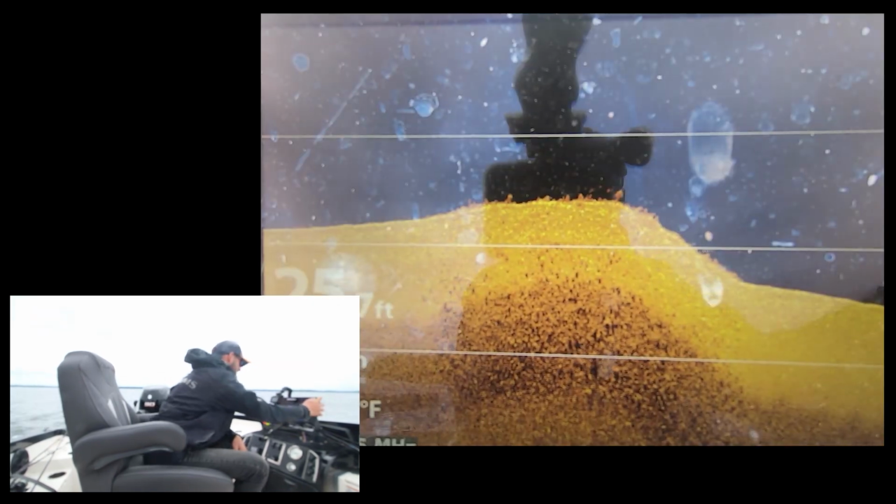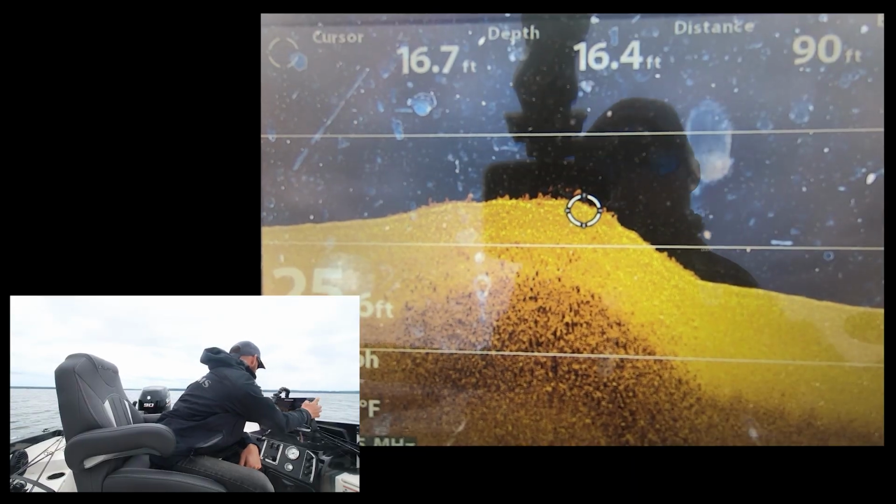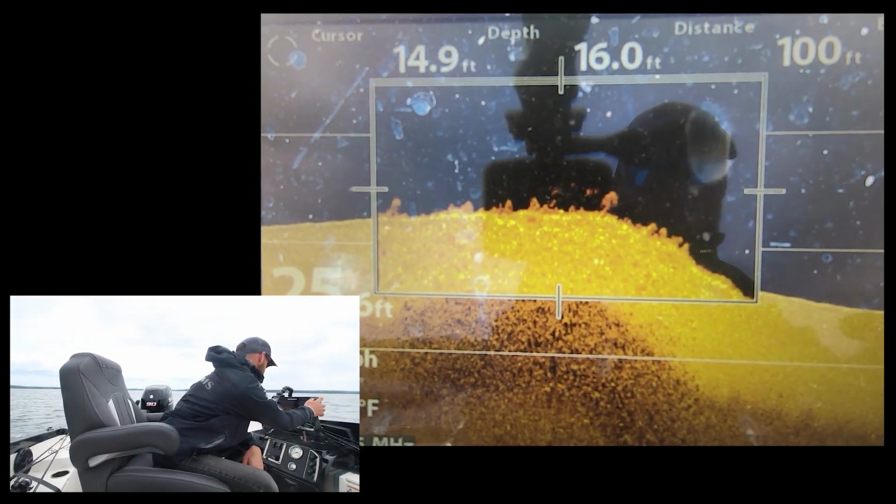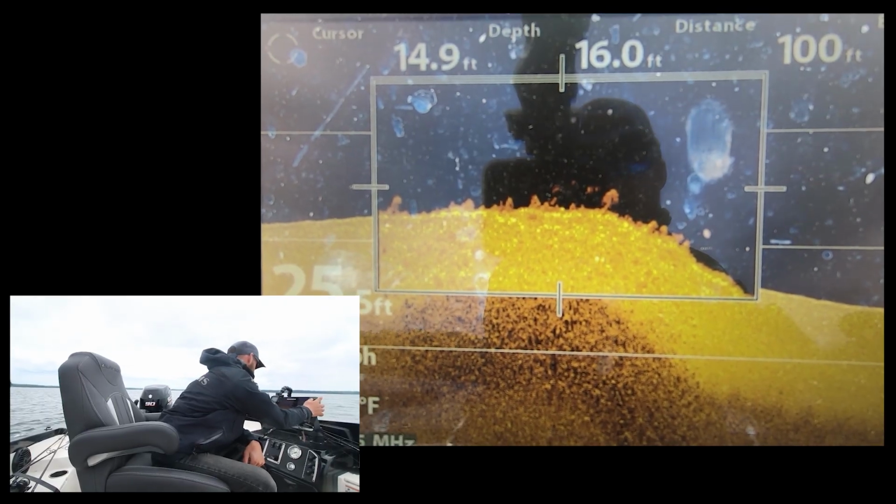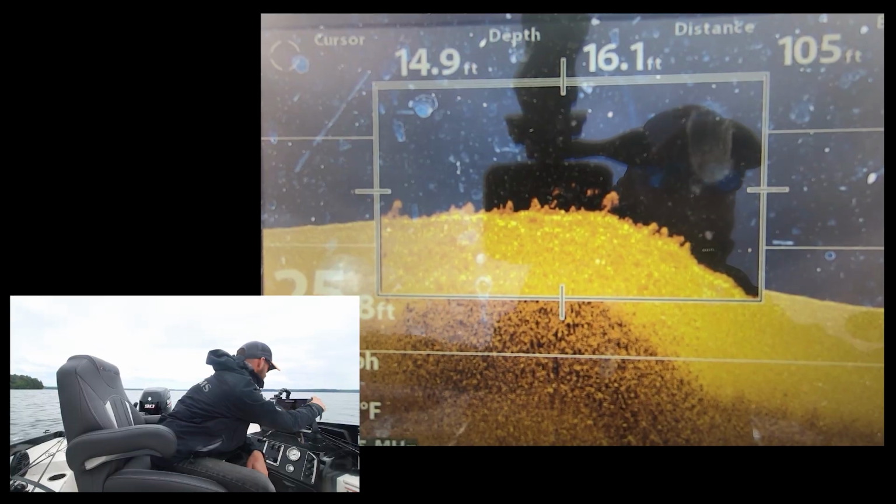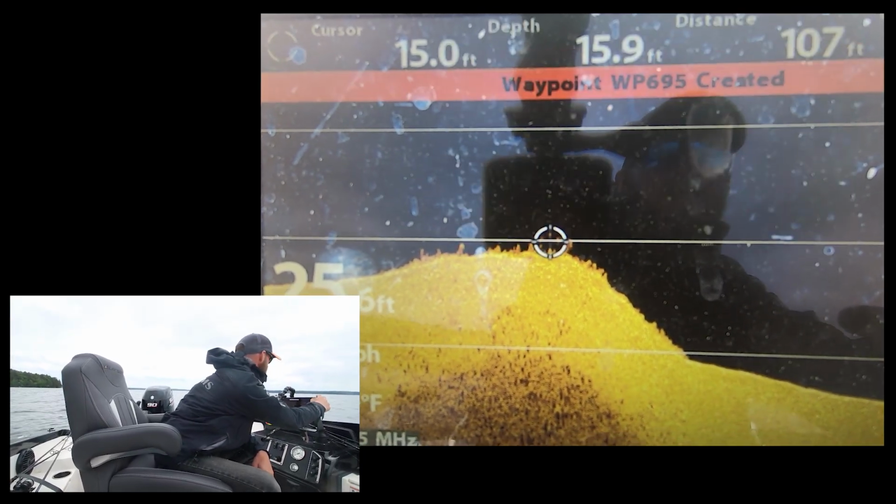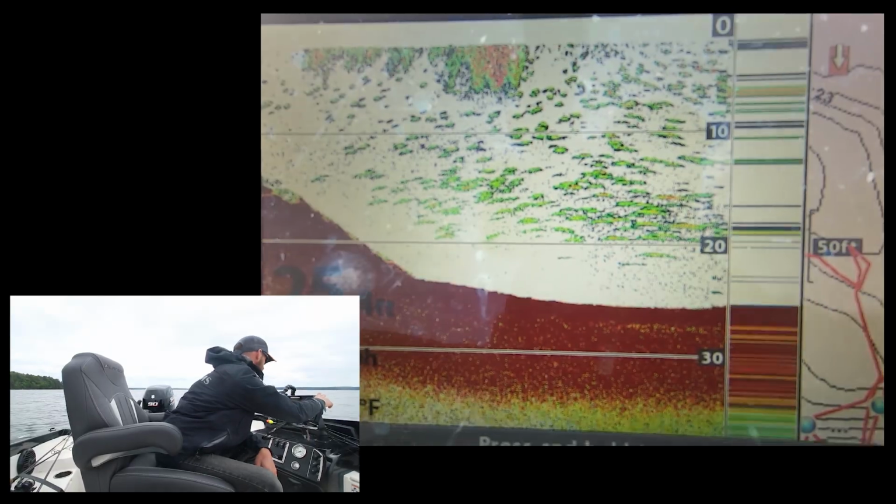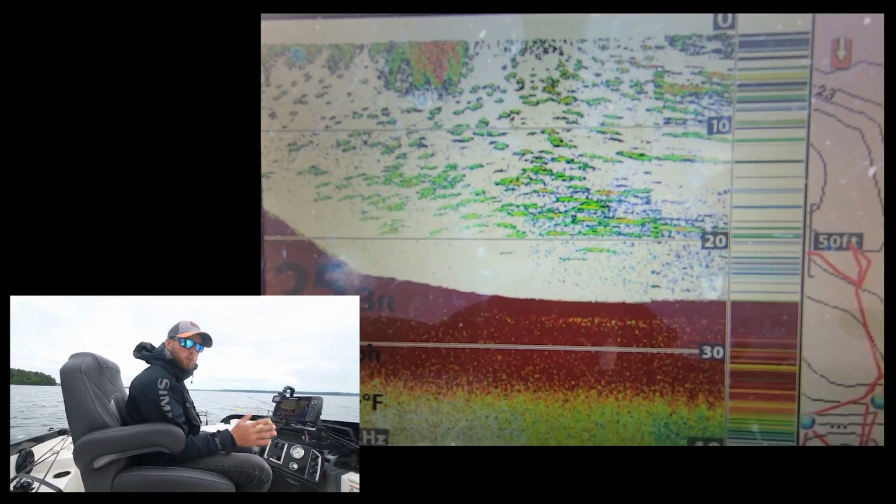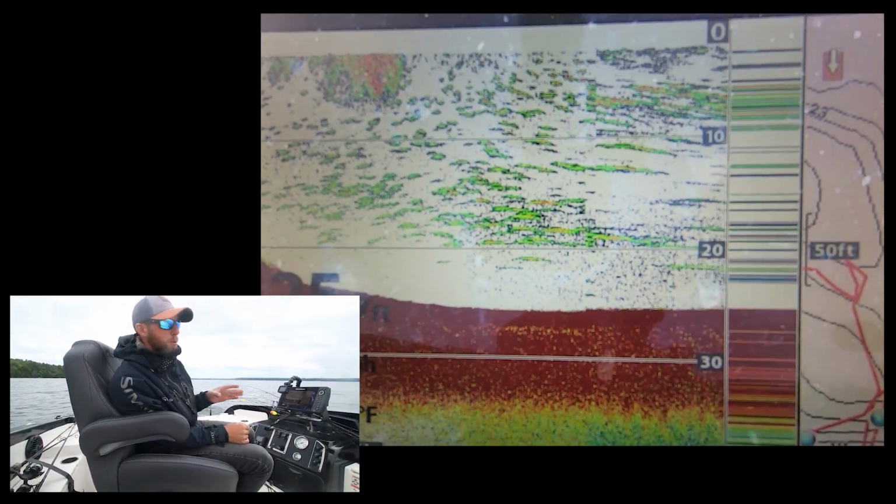So I'm gonna go to my full screen down imaging on this shot, if I can scroll through it here. So here I got full screen down imaging. Now I'm gonna scroll over to those fish, and I'll zoom in on them so you guys can see them a little bit better on camera. There, you can see those flakes just above that rock right there. Now I'm gonna drop a waypoint basically right on those fish. Mark, select waypoint, yes. All right, so now I go back to my chart, and I have a waypoint that pops up right where I saw those fish. So now I know where the fish are, I got a waypoint dropped on them.